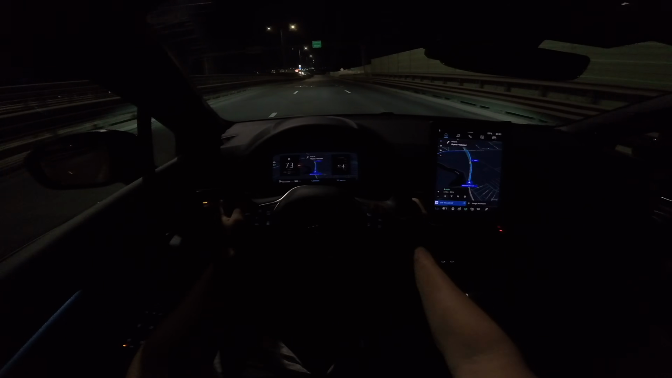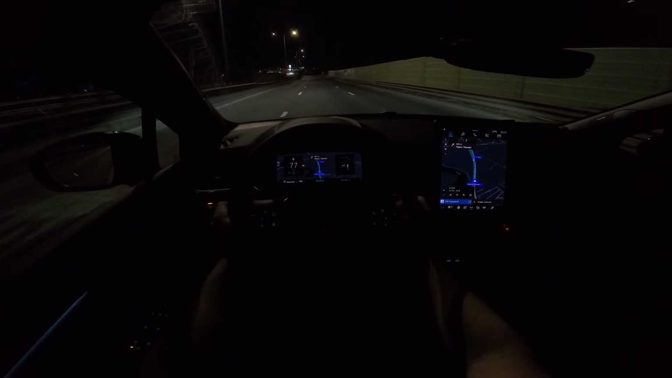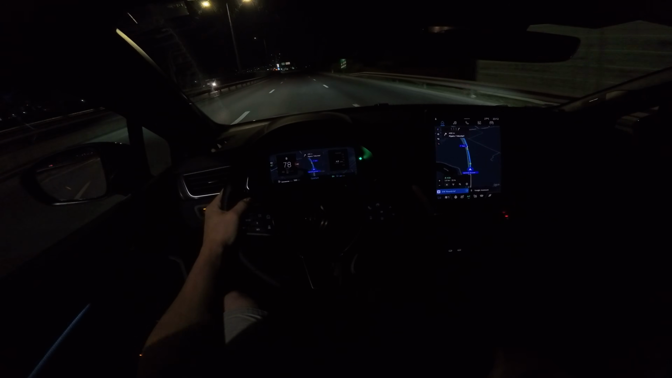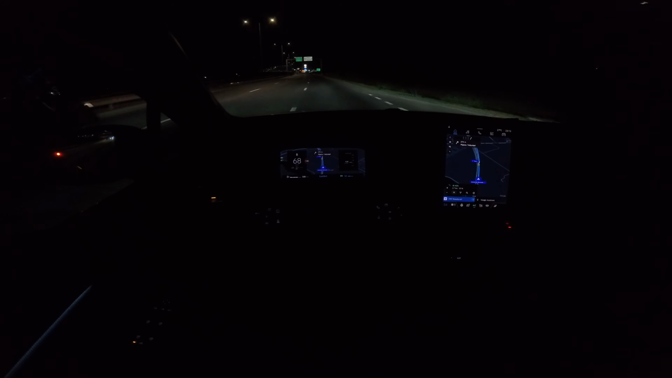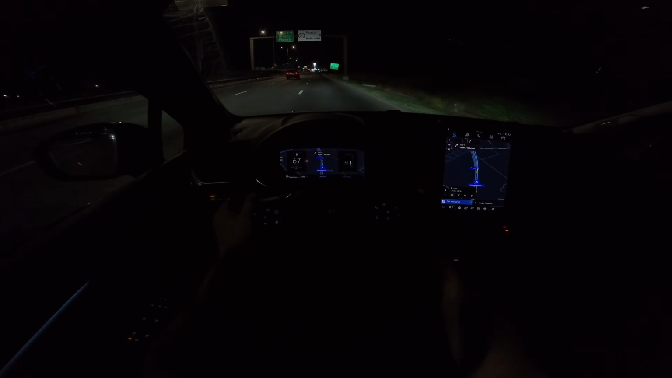Also behind the buttons, the physical buttons, you have a nice white ambient light. That looks also pretty good. I like that it's a perfect light for driving in the nighttime.